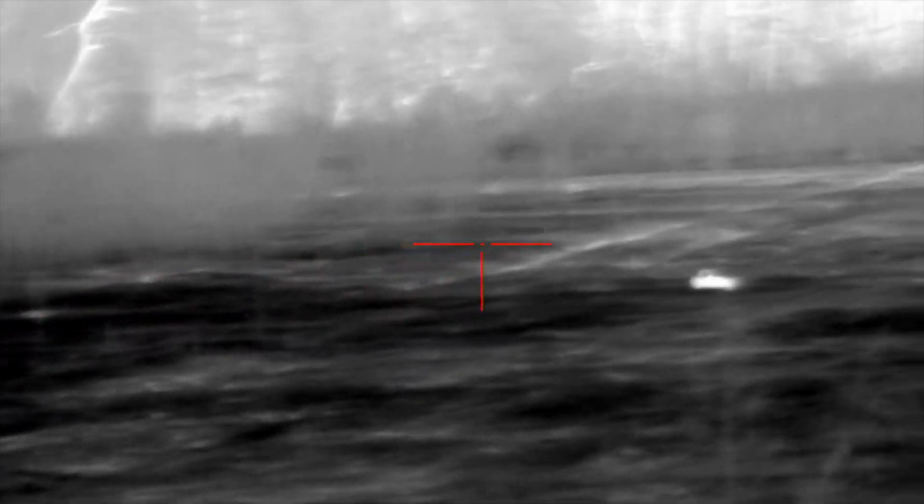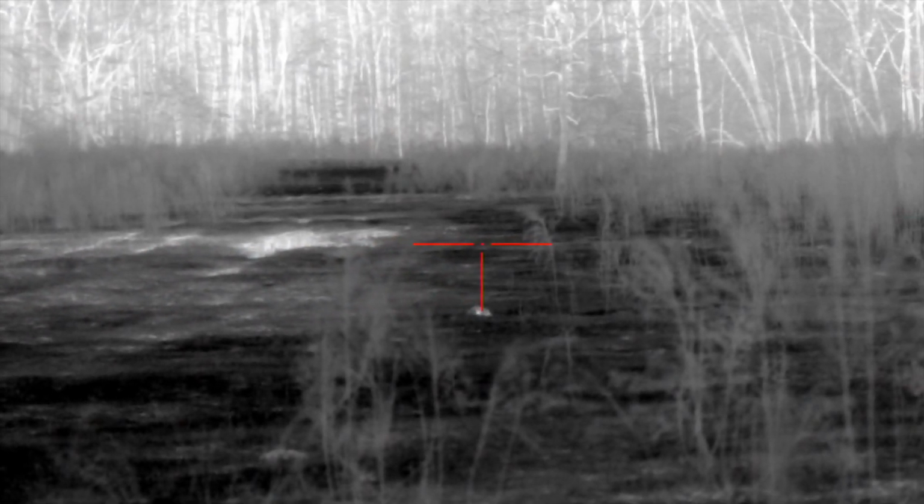Then I can get into that farthest back field and hopefully kill them. But I've also got a chance of getting them to come into this field as well. It's a little growed up, but it might not be a bad thing. They might feel a little more comfortable coming in here.